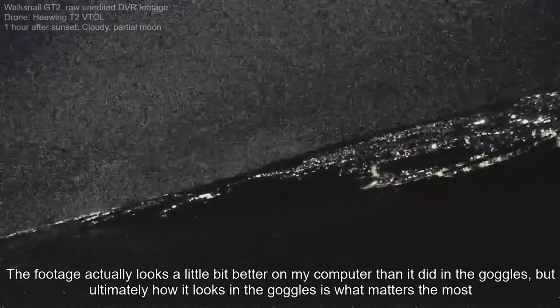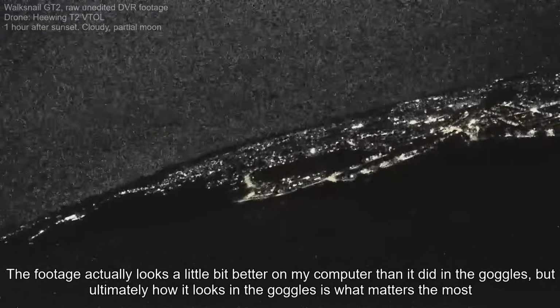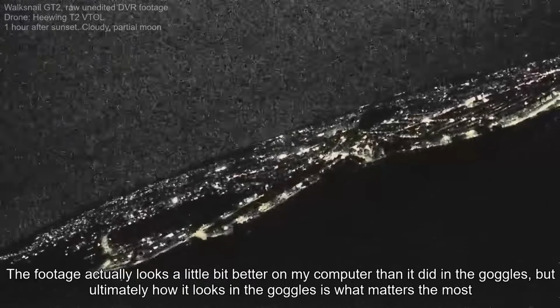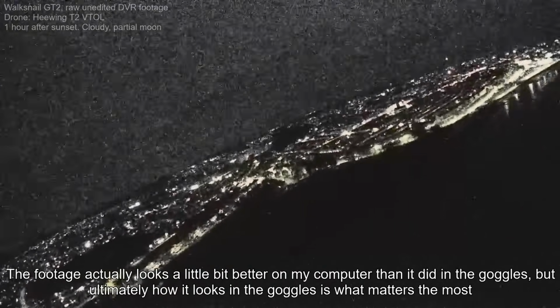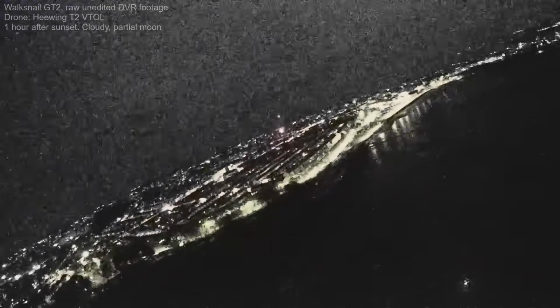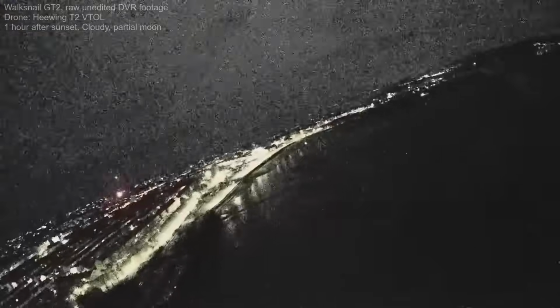I was actually very surprised by this, because a lot of Walksnail cameras and Caddx cameras, obviously Caddx who makes Walksnail, a lot of their cameras have very good night vision capabilities. They definitely make the best cameras for seeing in the dark of any of the manufacturers that I've encountered.